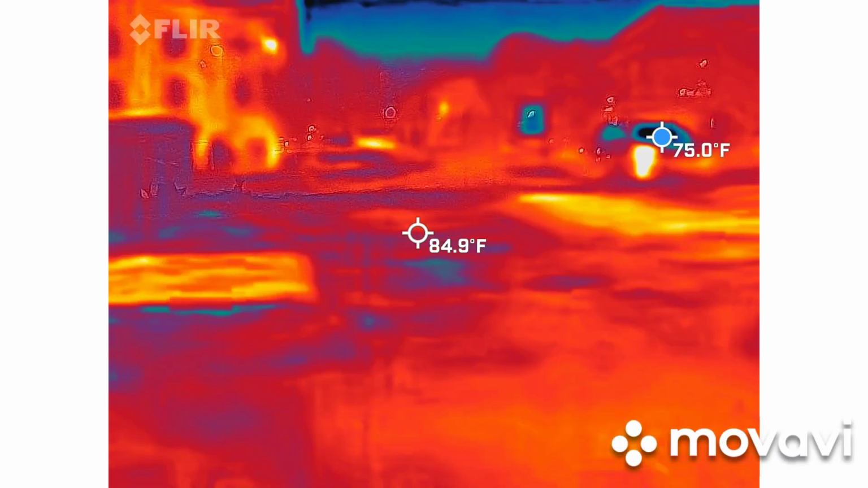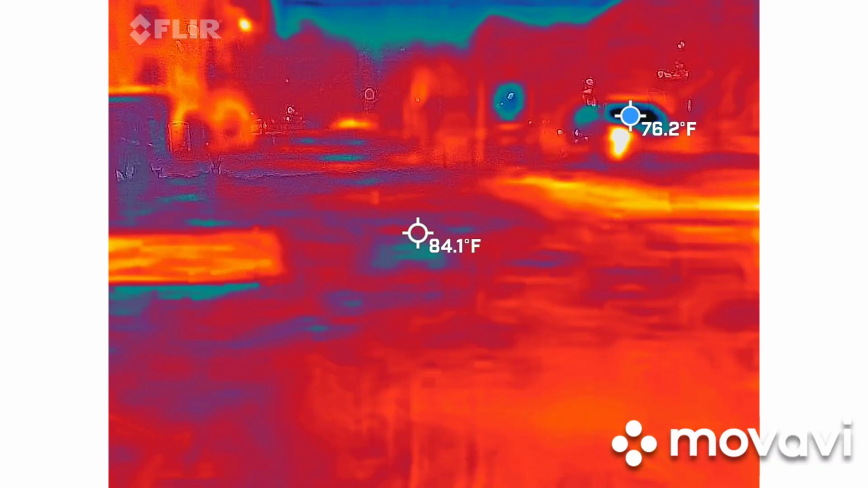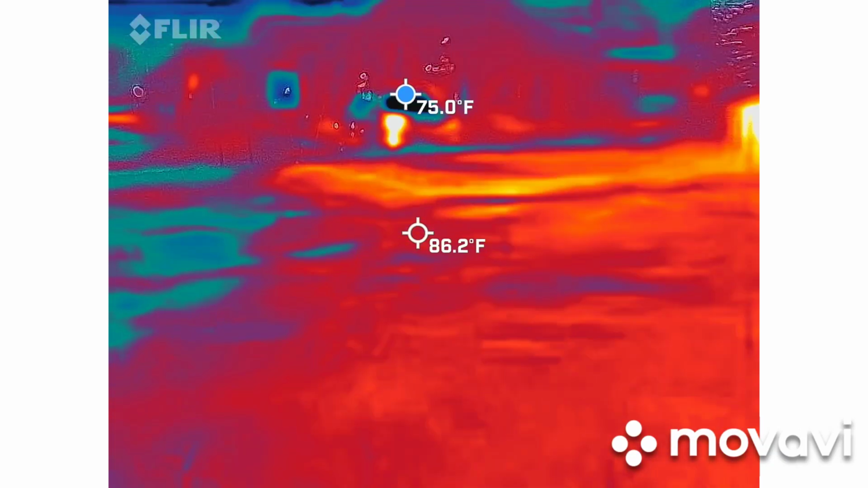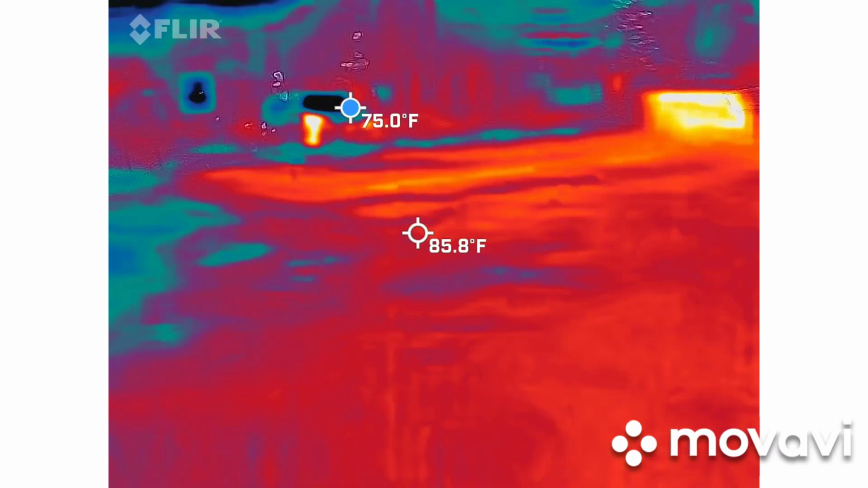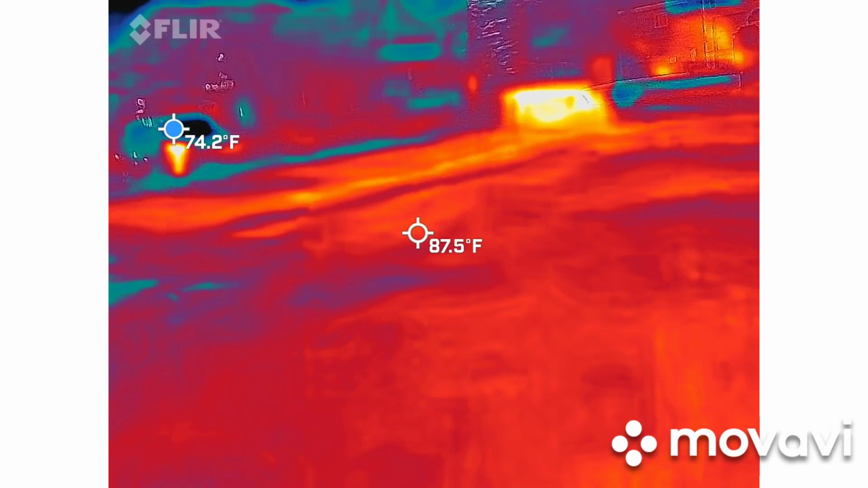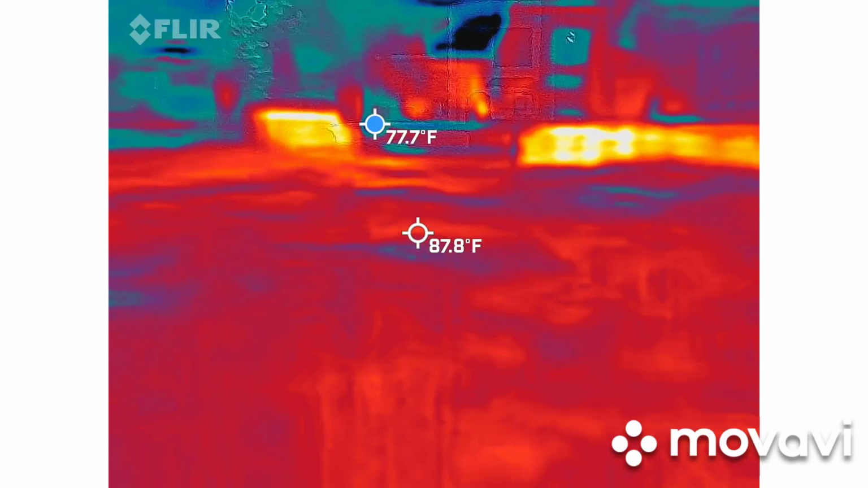It says 104. How old were you when you died?